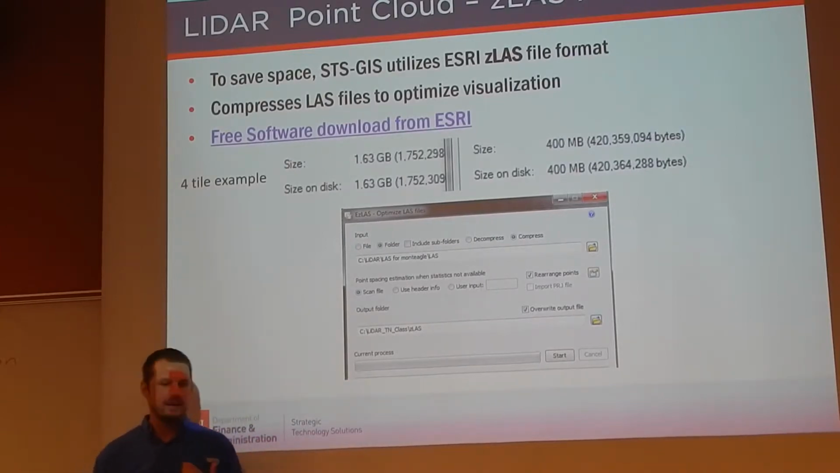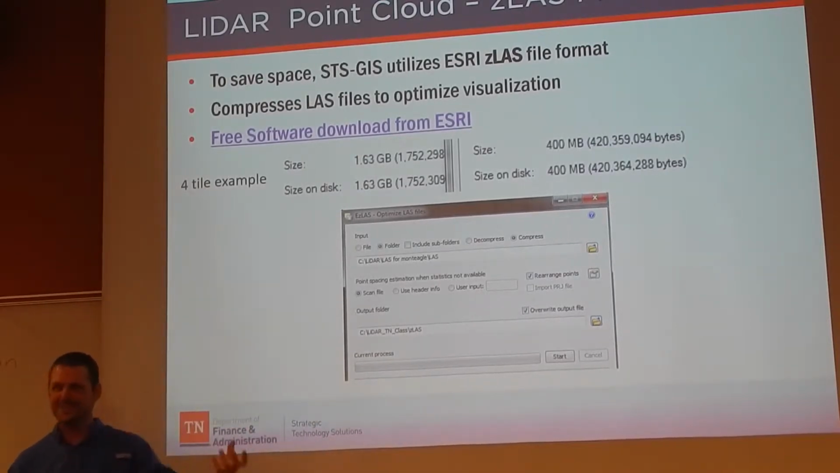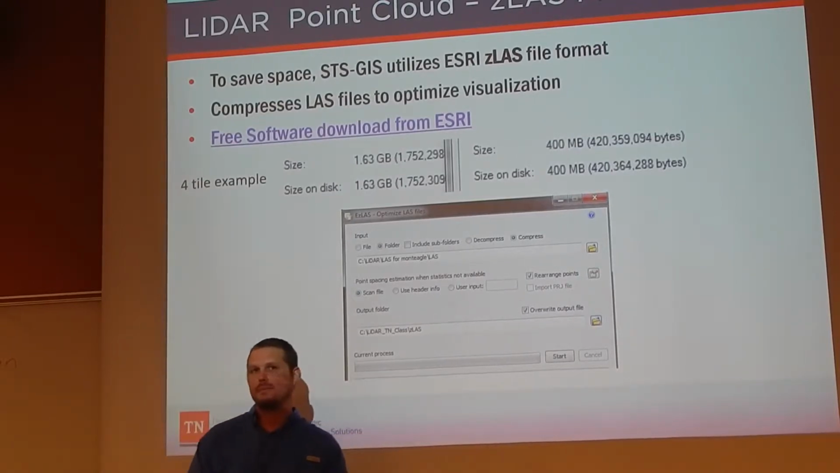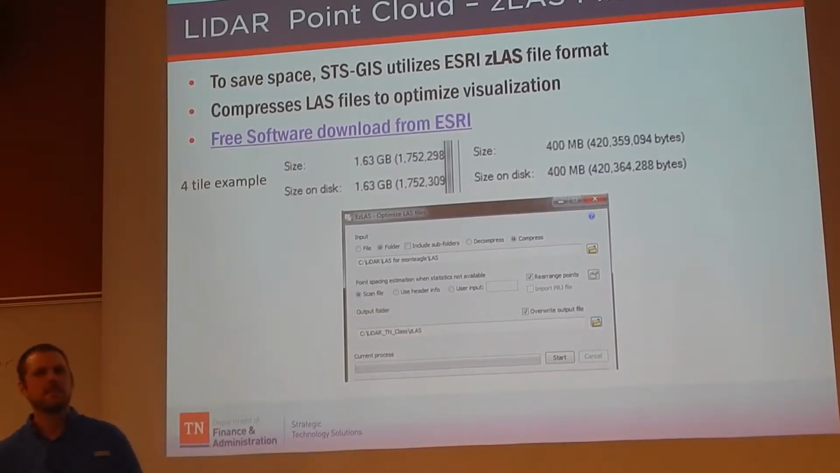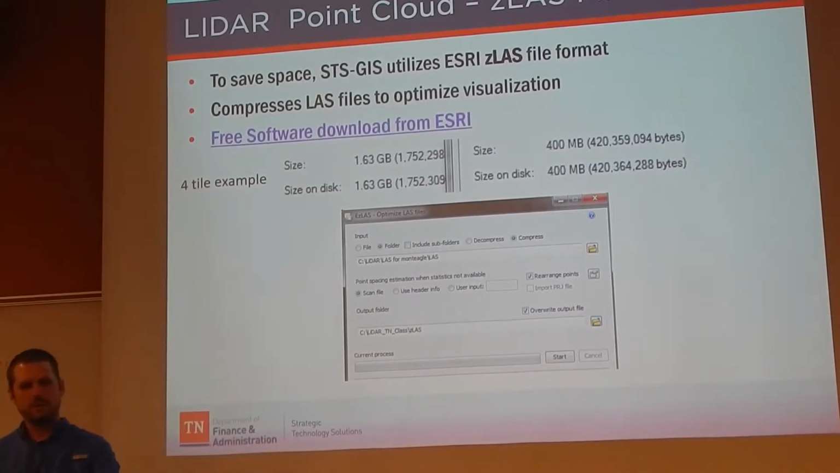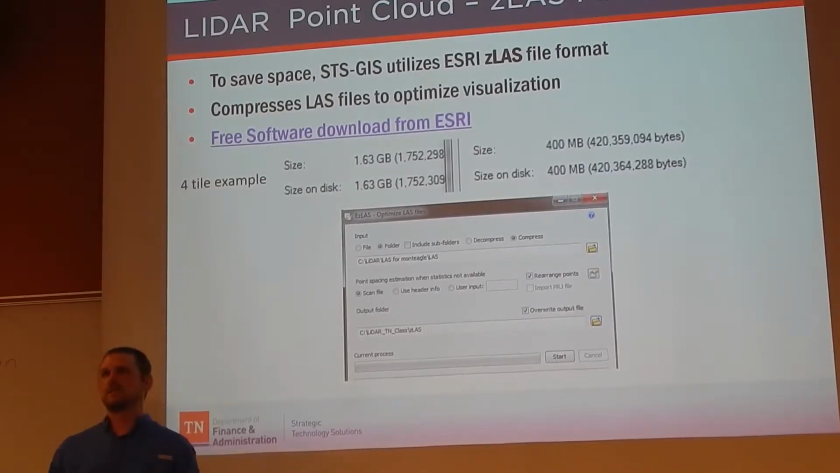So yeah, STS GIS, to save space, uses a ZLAS format. There are other open source compressions out there. At the time that we first started getting our data, and I discussed this at great length with my supervisor, the user interface with the Esri product, even though it's free, was much better and much easier to compress our files. And also the state of Tennessee is an Esri shop.